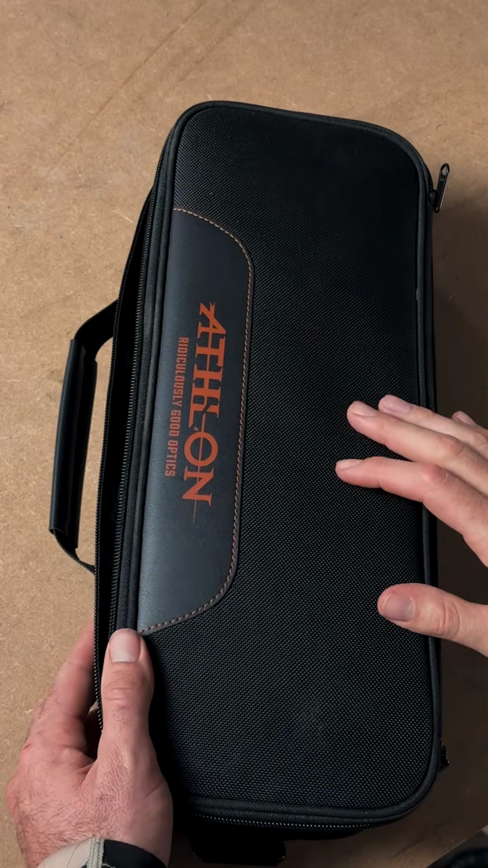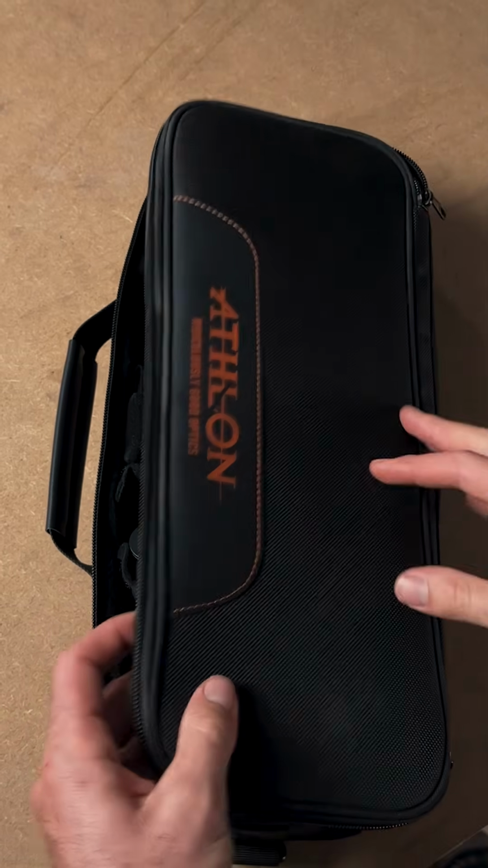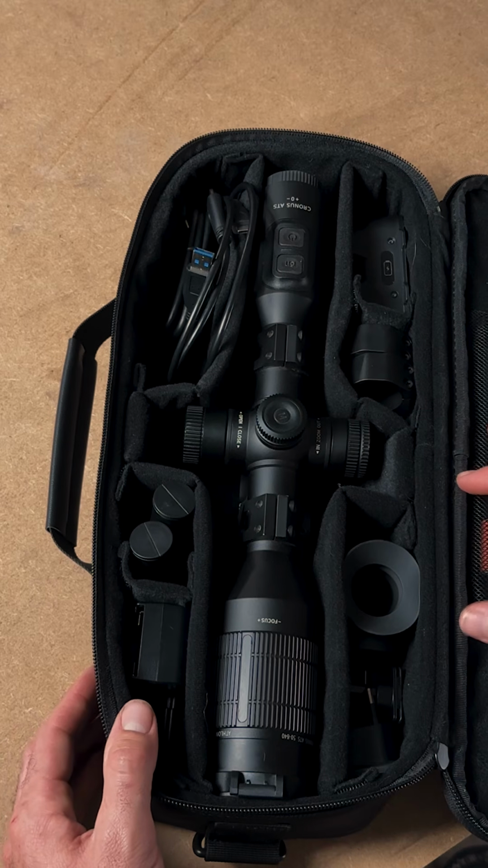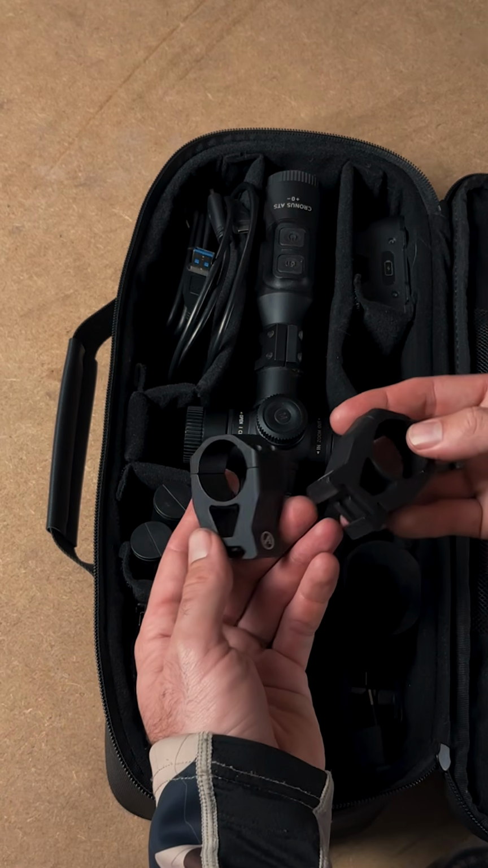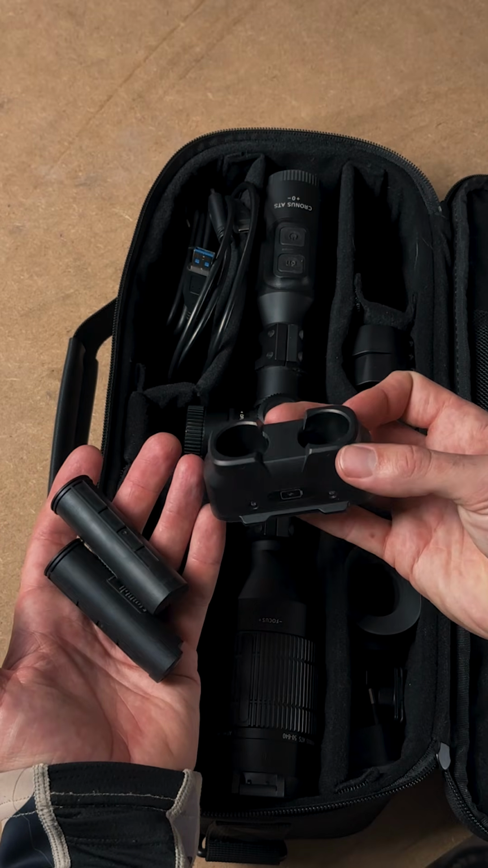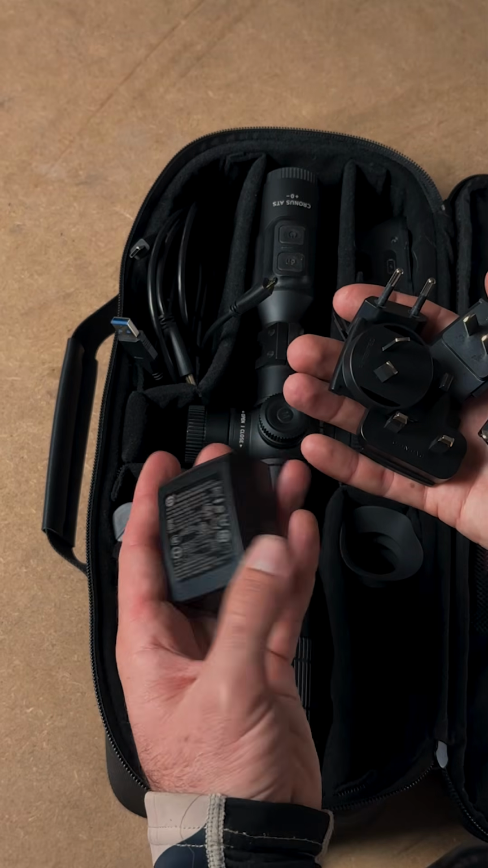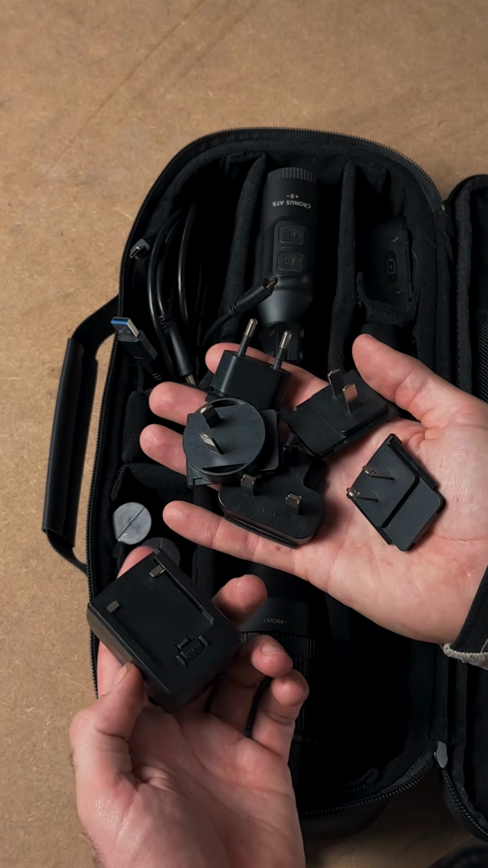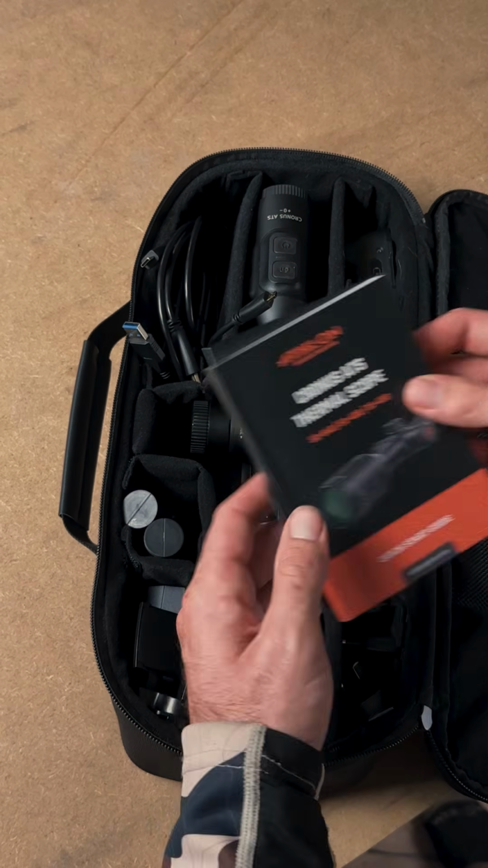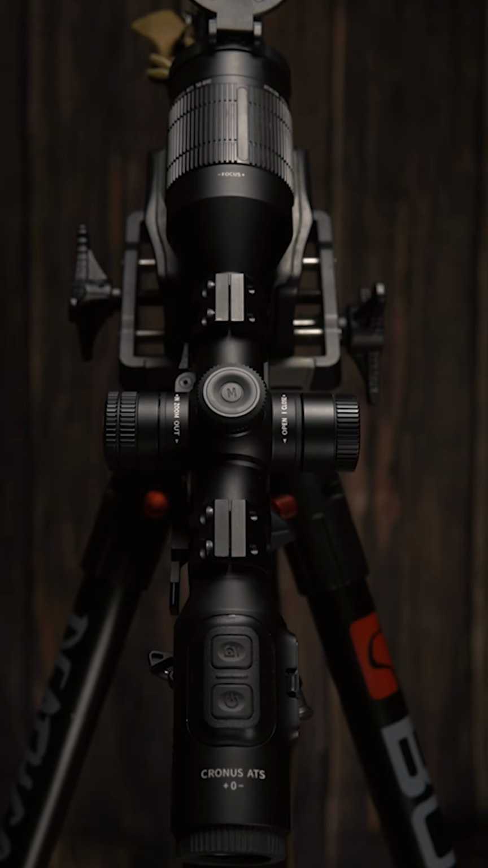The bag itself is actually pretty nice with a rugged texture and padded panels. Inside, we have everything organized with these padded inserts that you can move around and adjust via hook and loop. For the items themselves, we have some 30mm scope ring mounts, 2 external batteries, charging station with Type-C cable, micro HDMI cable, and then one thing I have never seen a company do was include different plugs for a power adapter. And then lastly, we have the rubber eyepiece and a product warranty card, as well as a quick start guide. And then of course this bad boy right here.